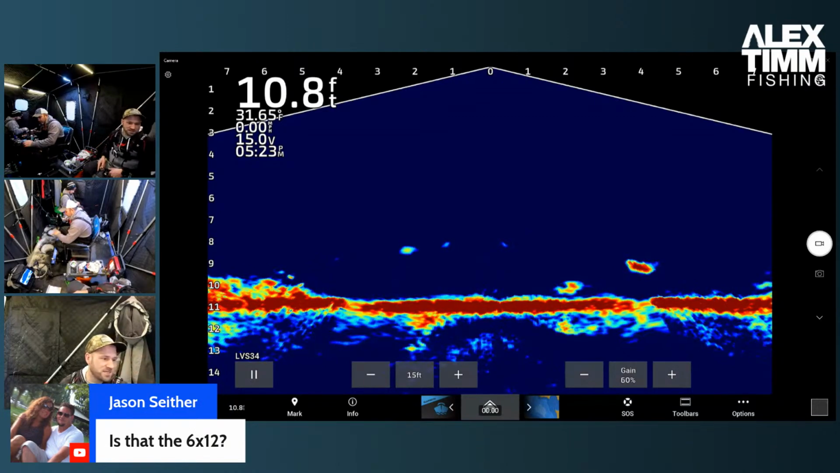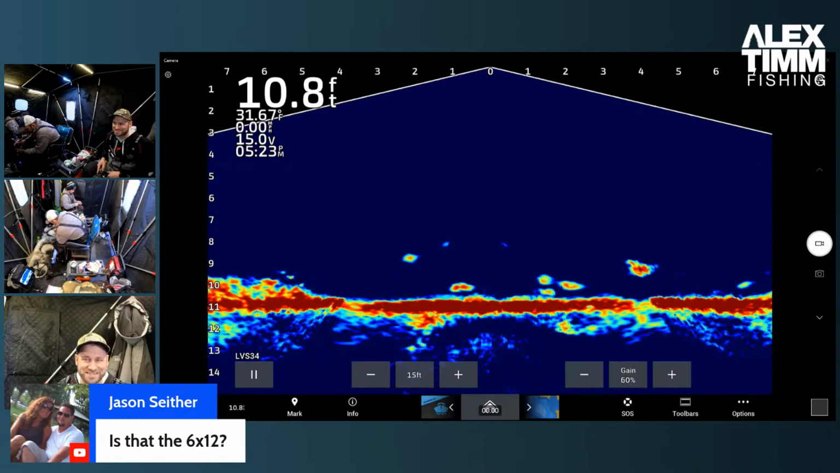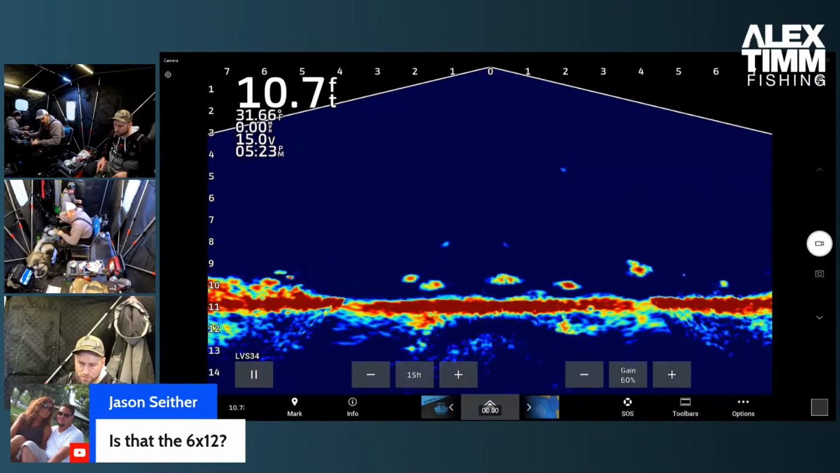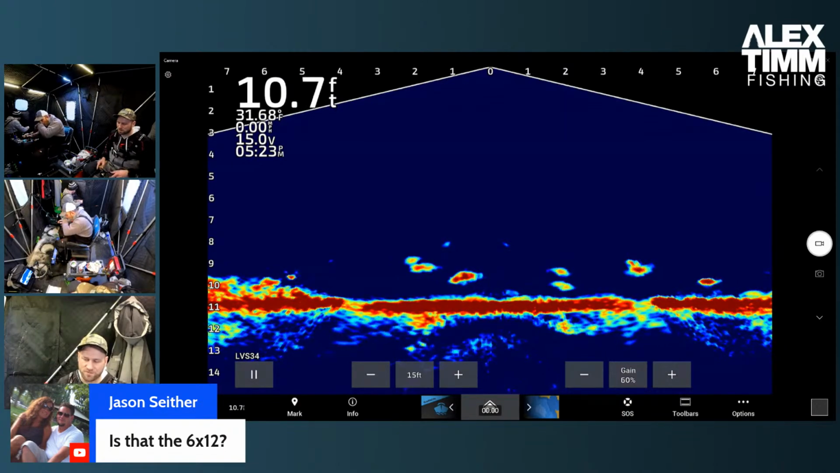This is the 6.5 by 14, so this is the Beast model. However, the Sasquatch, which is the 6.5 by 12, has the same size canvas on it. That's a little bit better mark coming through. Same size canvas. So it is 6.5 by 12 inside. We've got a 2-foot deck off the back.